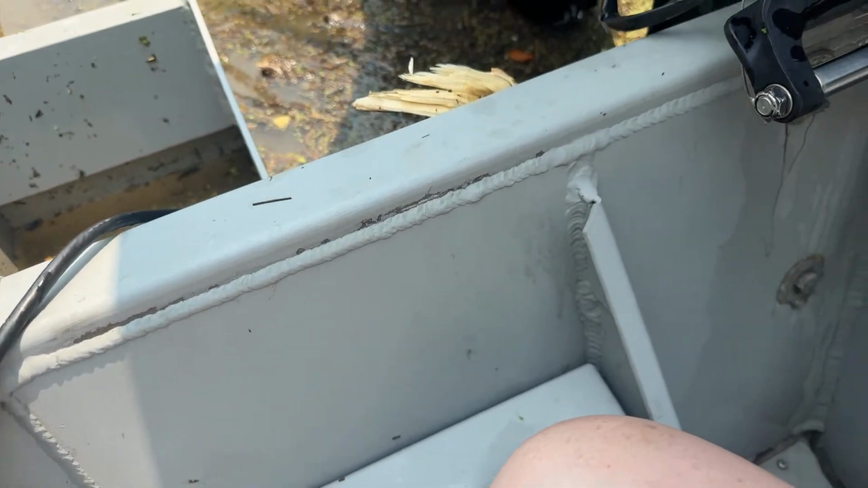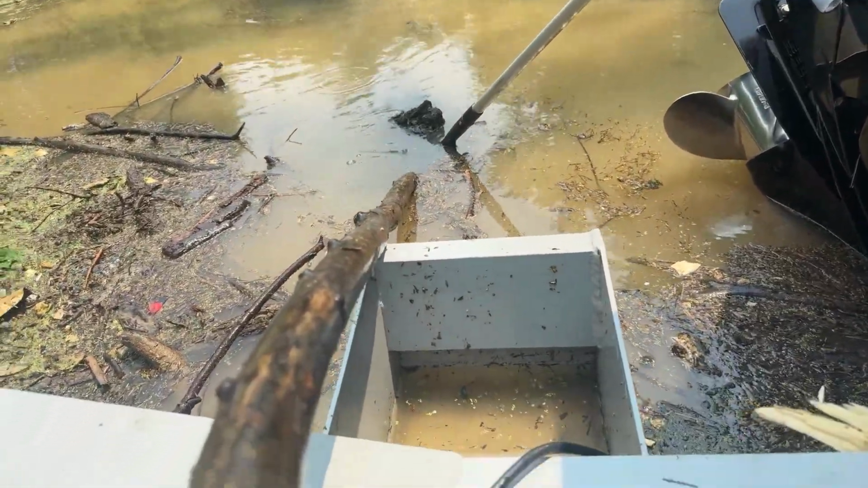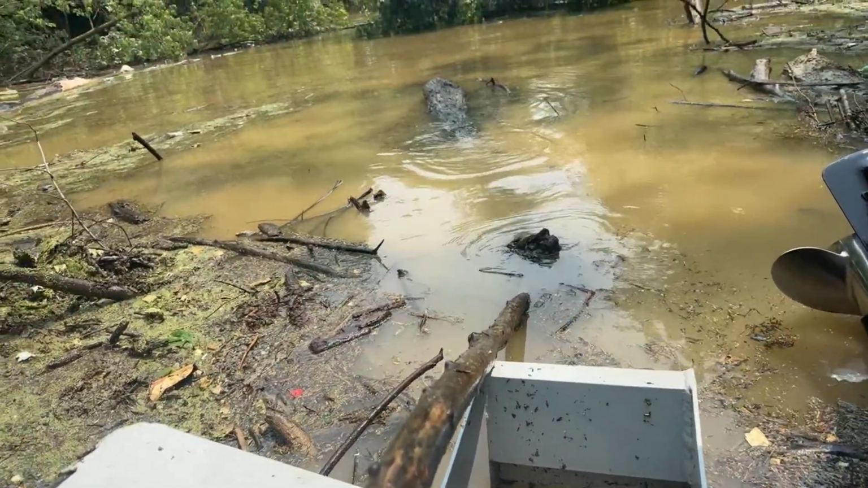If you can get on this knot right here. I wouldn't trust that. I wouldn't put your weight behind it. You know what I mean? Sorry, I wasn't watching the camera. Huh. But we're off of it more than we were.